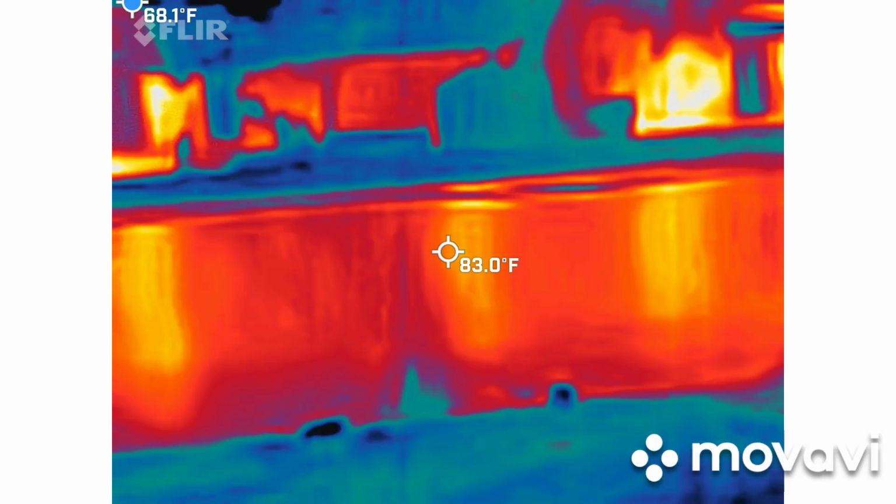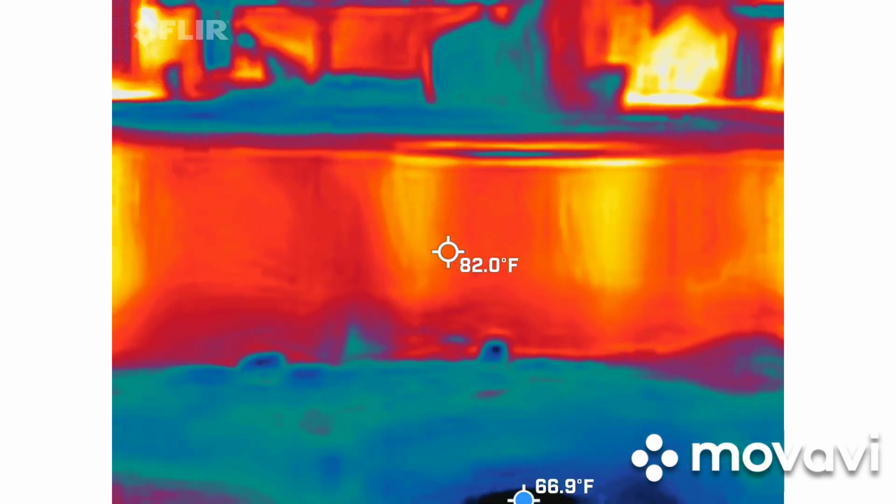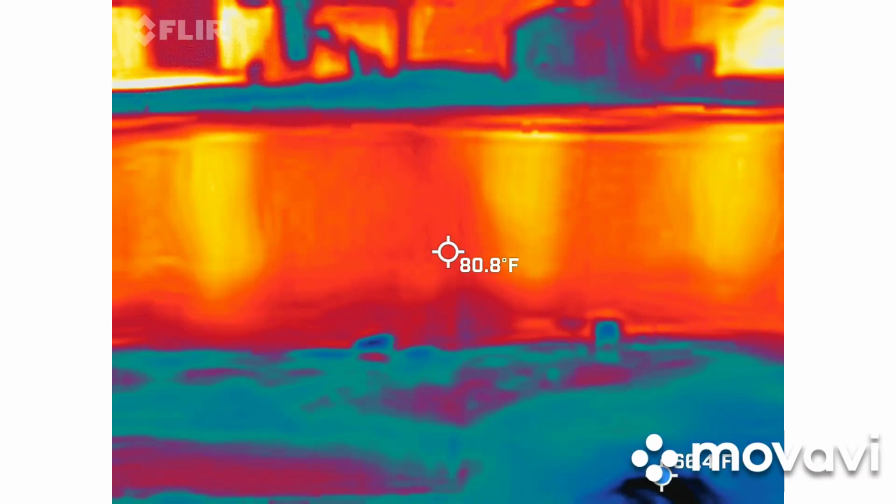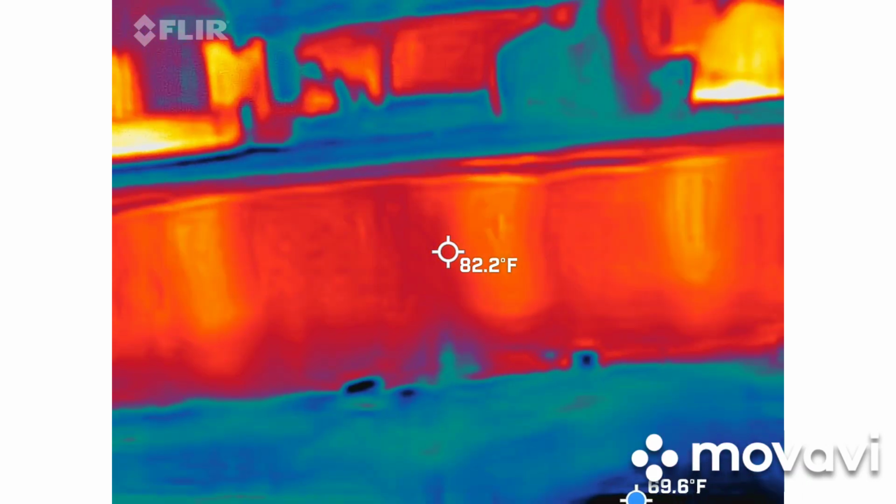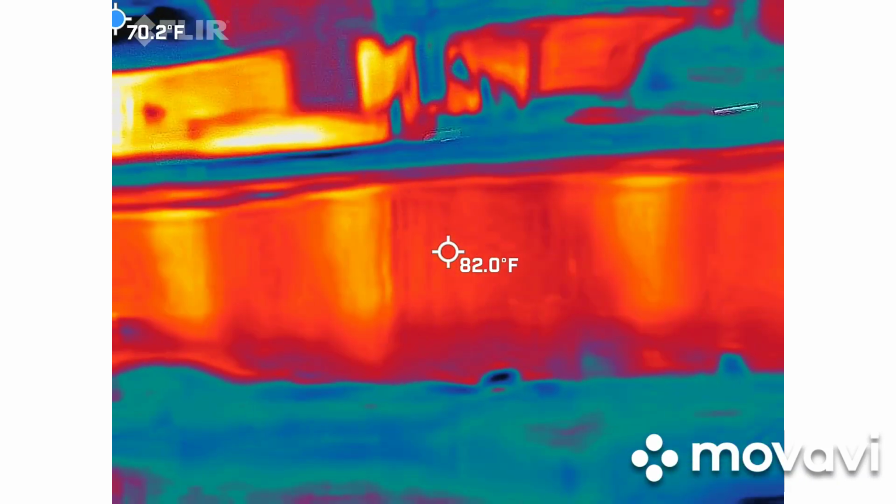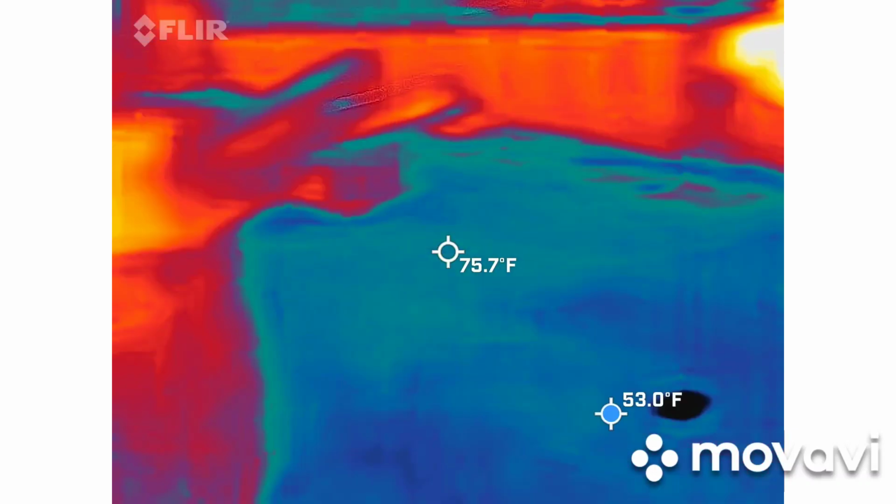Even. Female. Writing in the dark has become a skill. Lots of numbers on that.